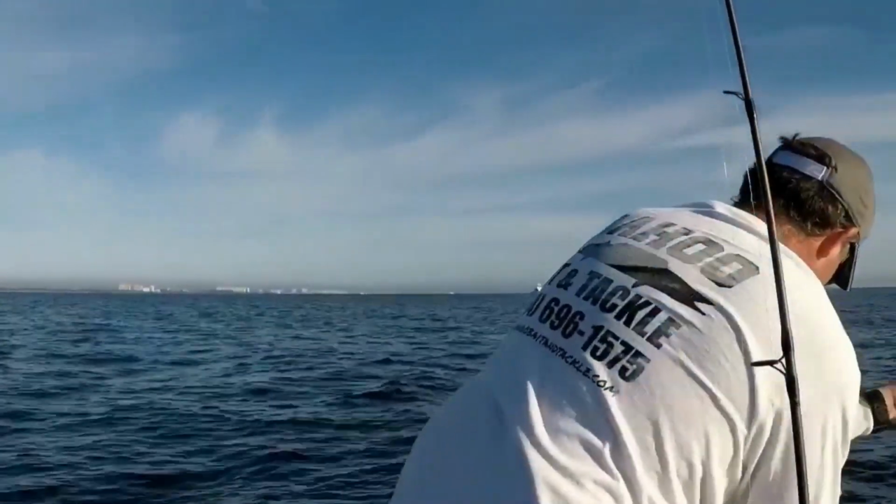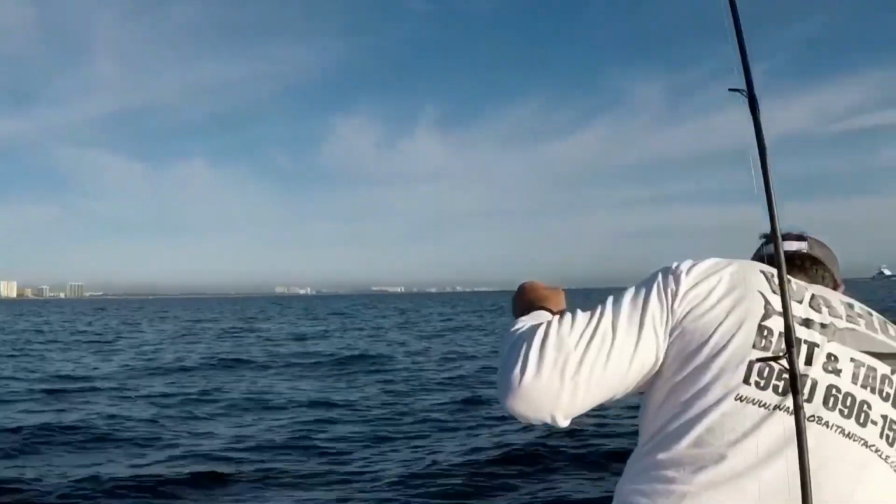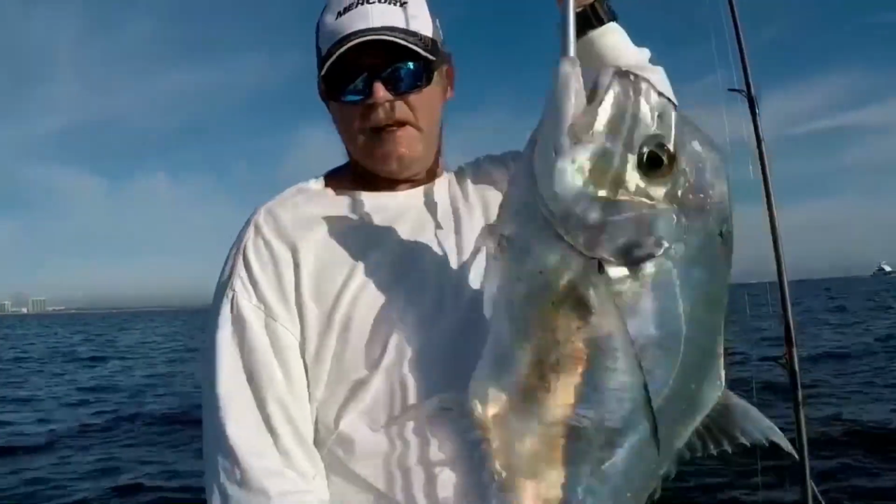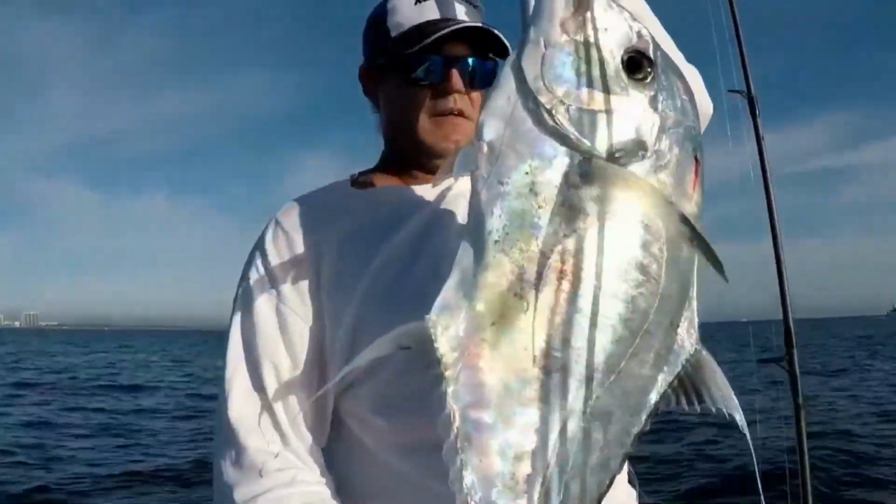Big old African pompano. Oh yeah. That's a beast right there.